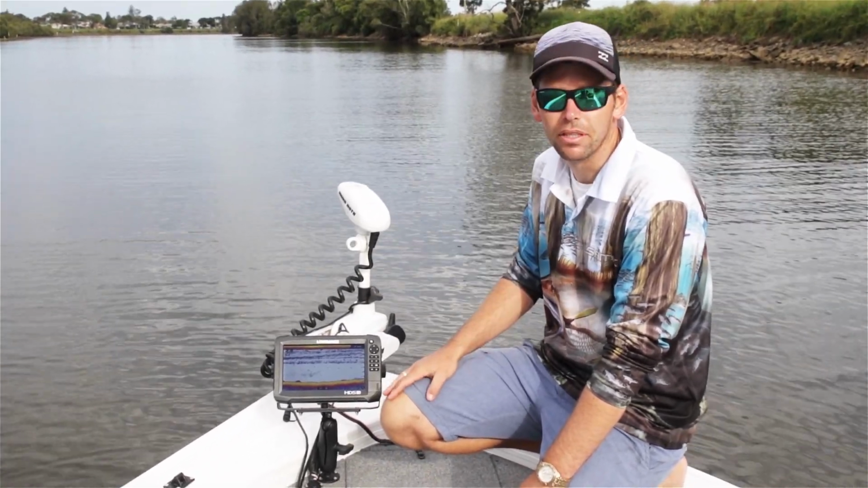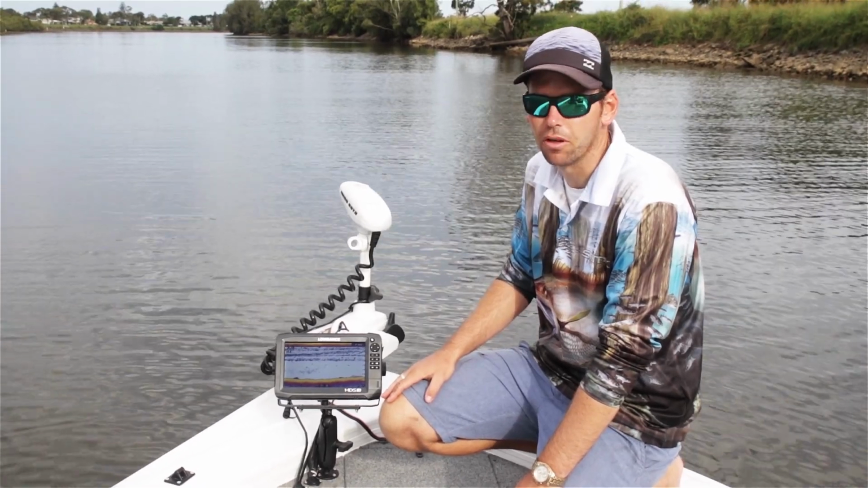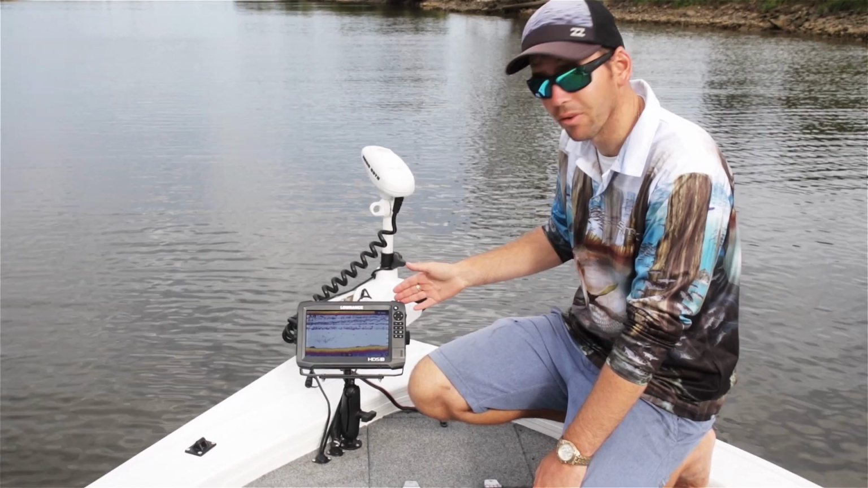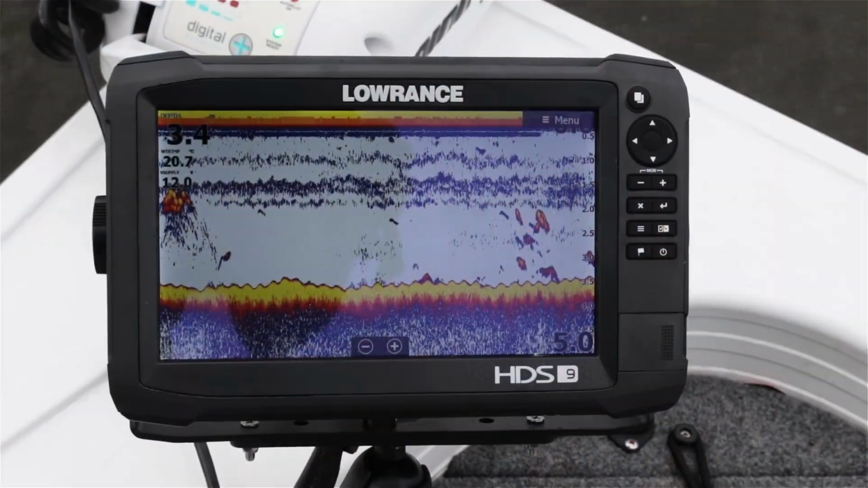We're out here on the Bellow River. Just had a little bit of a break from fishing. Things have slowed down just with the tide change we've got at the moment. So I just wanted to show you the new Lowrance HDS Carbon.